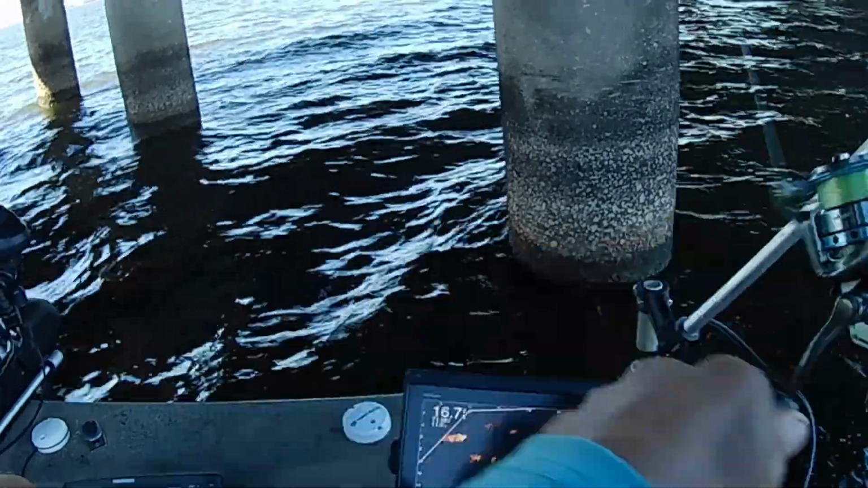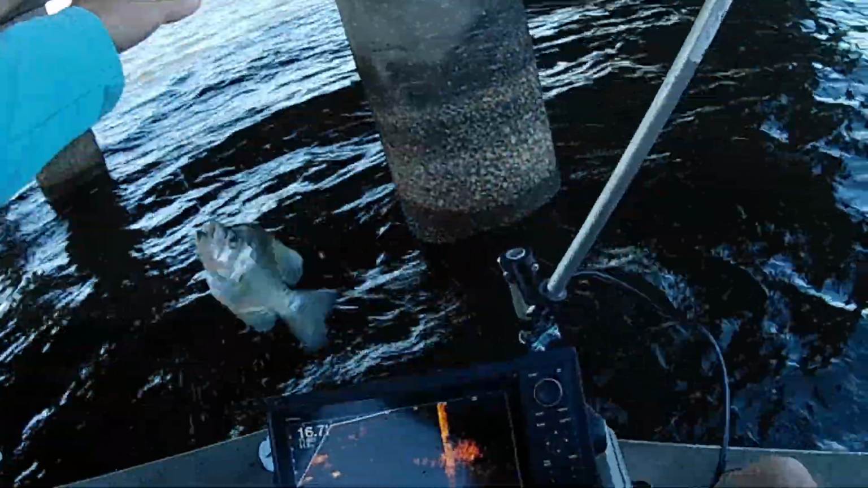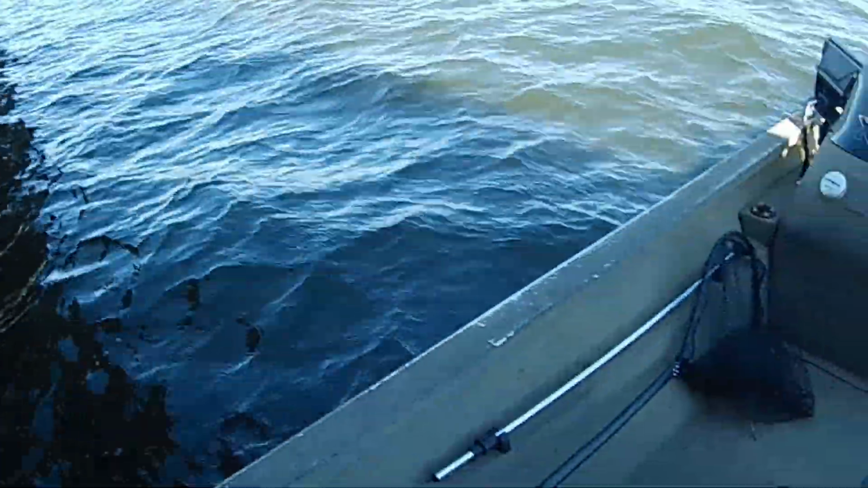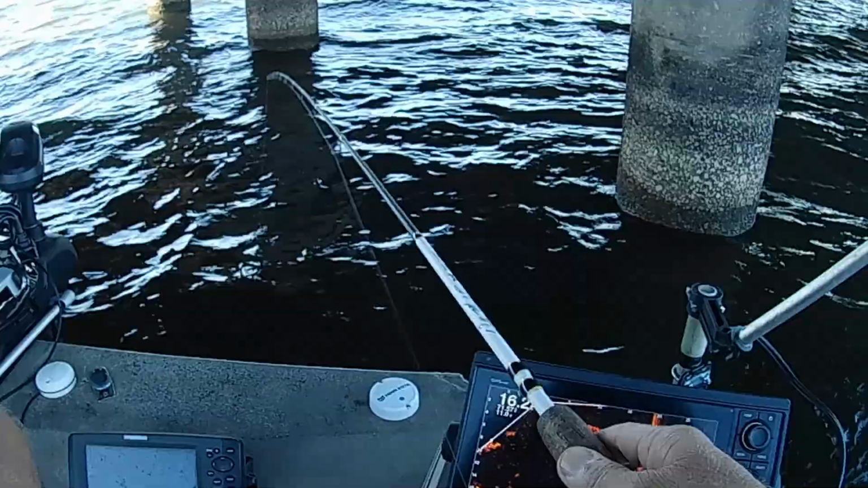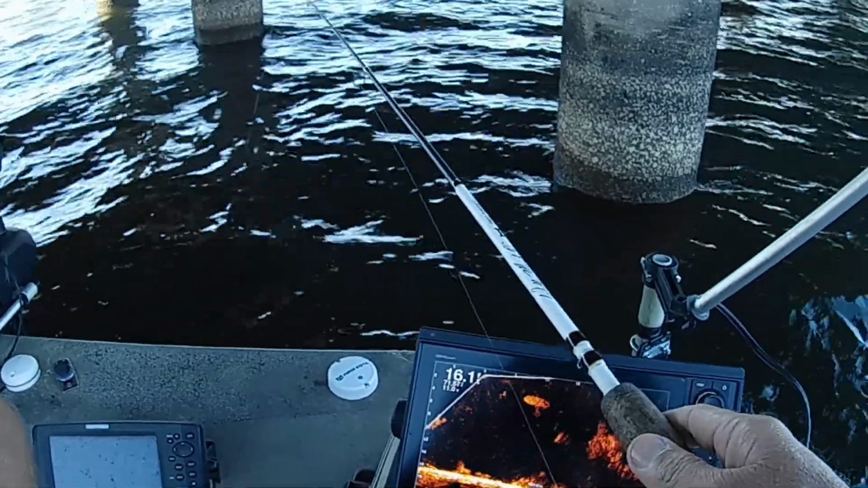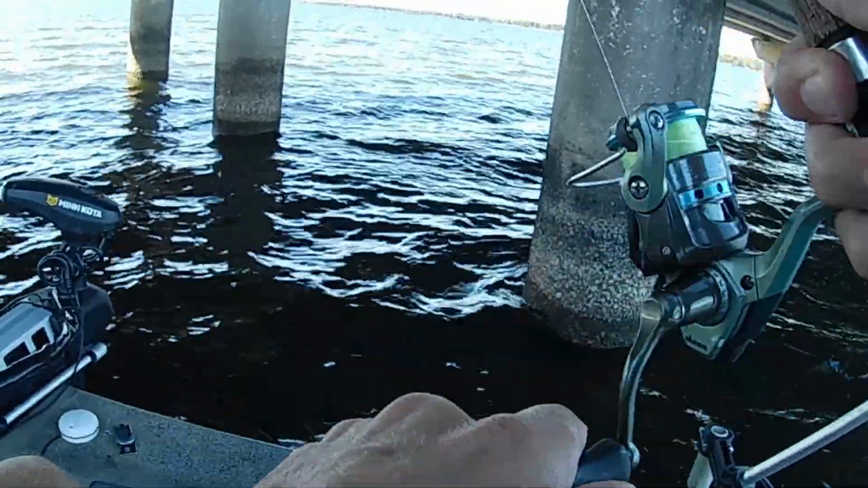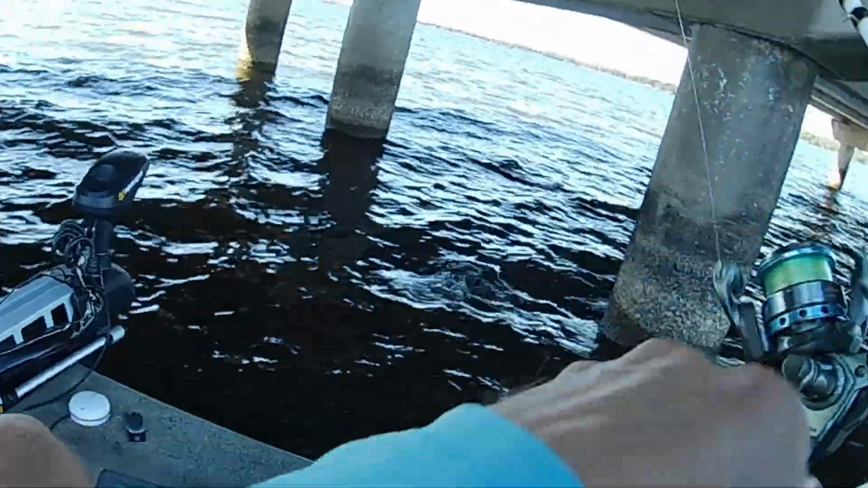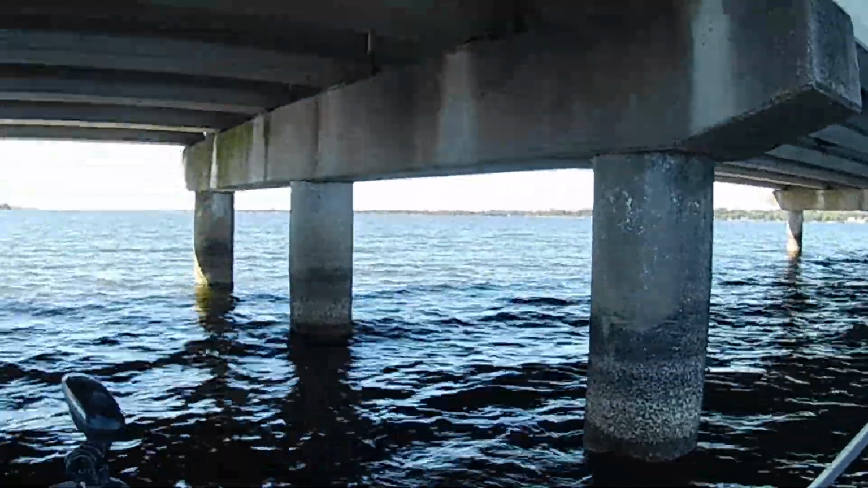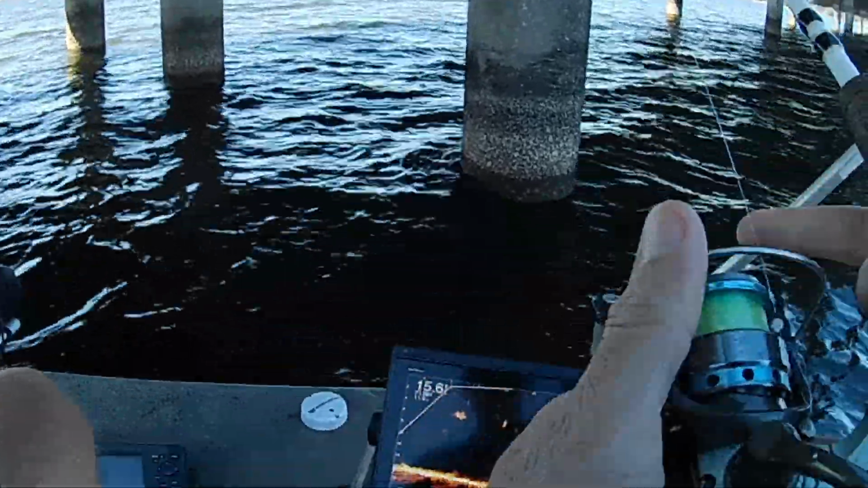Got that one. He's not a very big one. Oh, lost him. Golly, stop that. There he is. Come here, you. Hey, woo, come on now. Look out, look out. Oh, no. Dadgummit, the biggest one of the morning. Shoot.